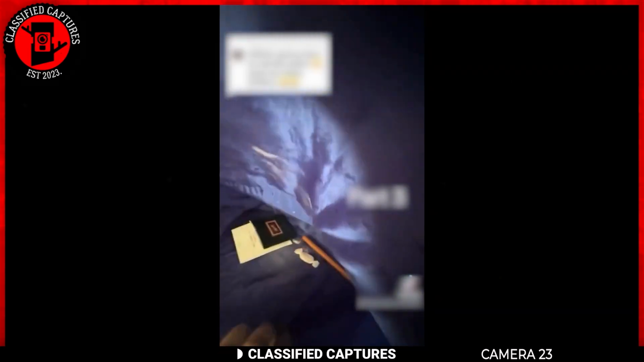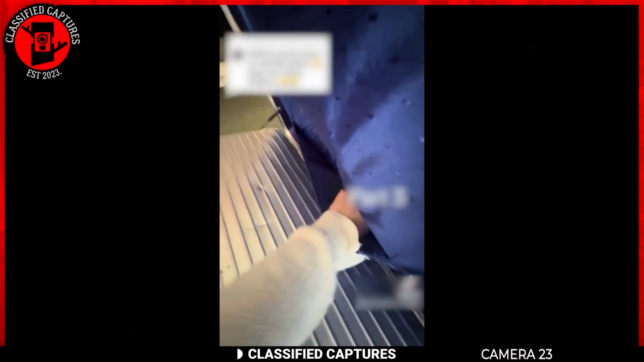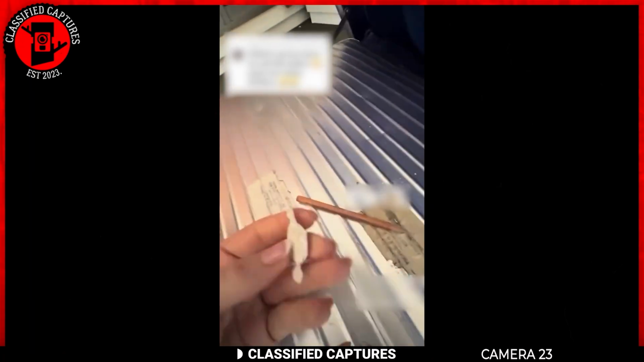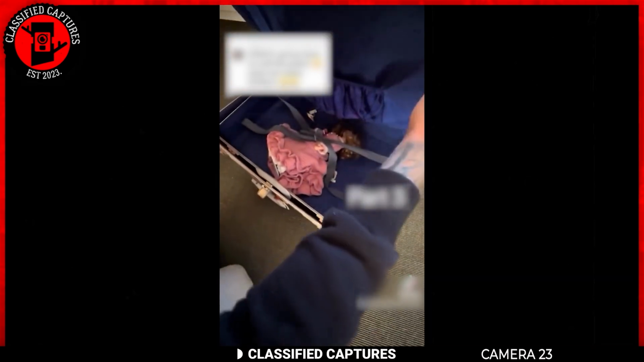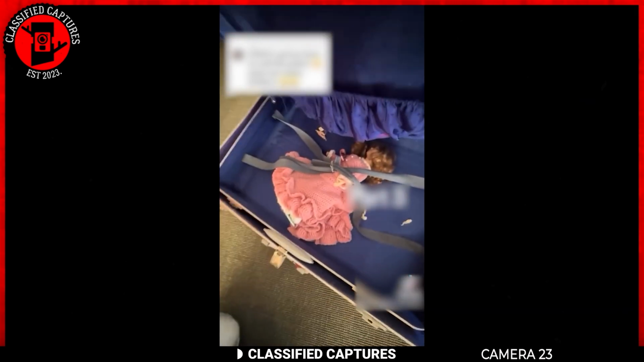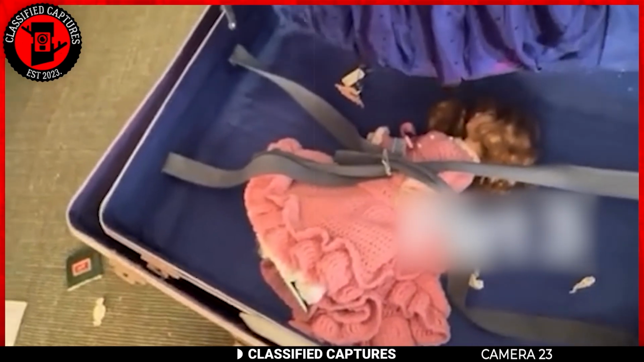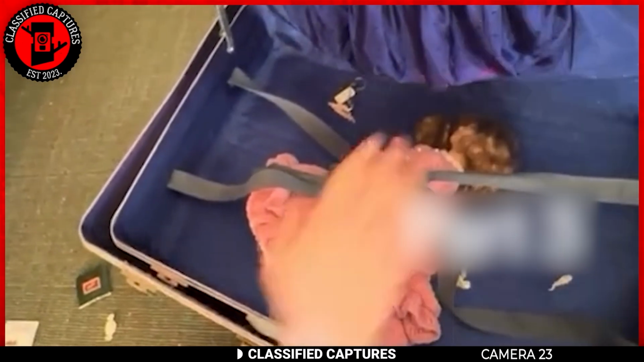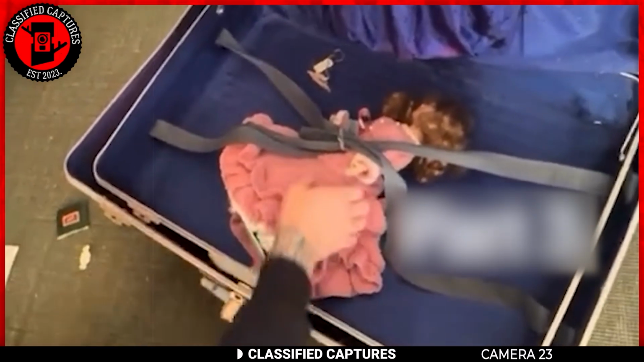Apart from that, they found a pencil, an eraser, and candy. Nothing out of the ordinary, but guess what they saw when they opened the smaller one? There was a doll strapped into the suitcase. Now, I don't know about you, but this looks like the scene from a horror movie where people tamper with cursed items, and then all hell breaks loose. The couple was very creeped out by this.